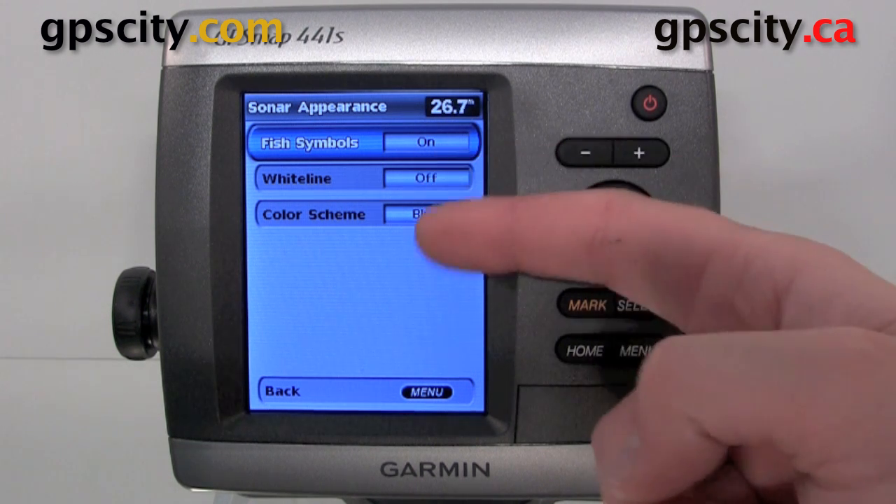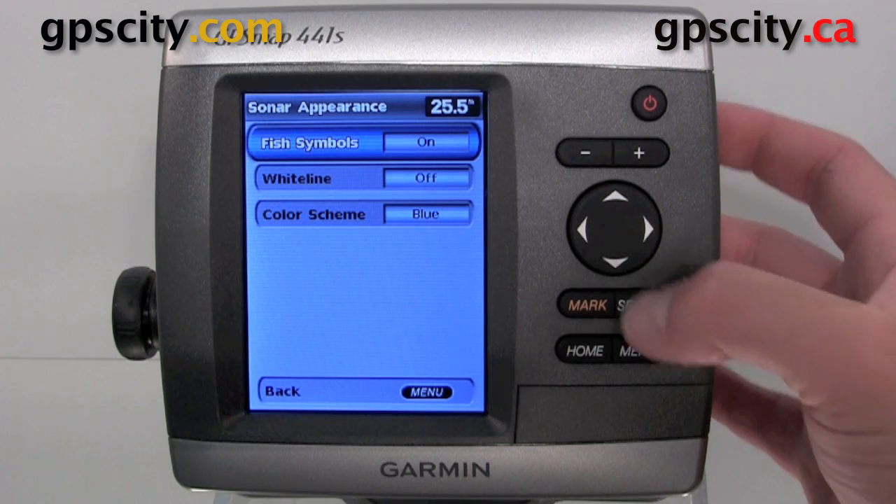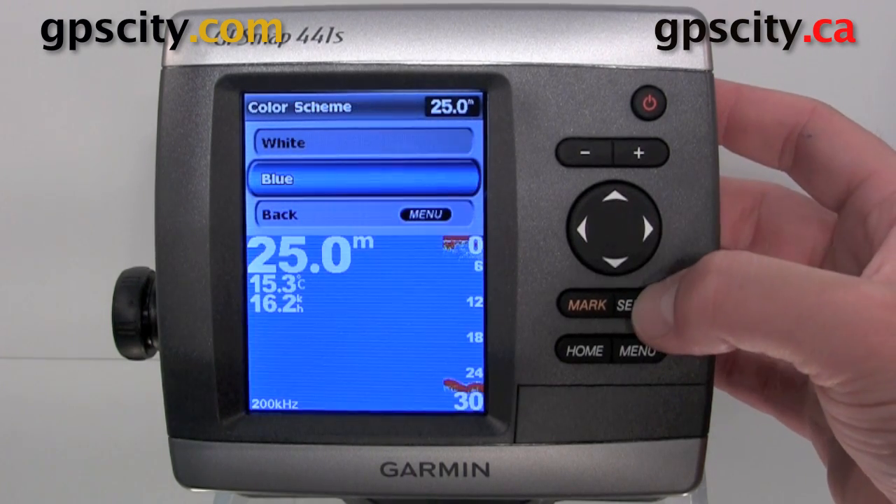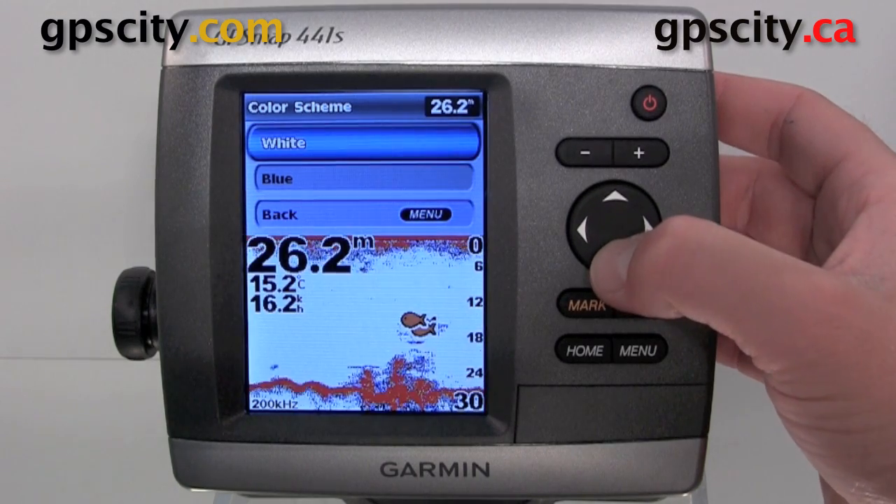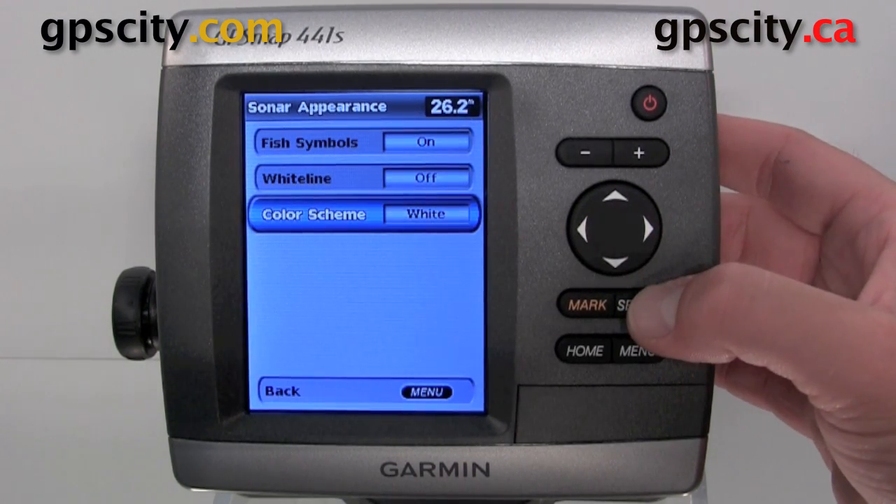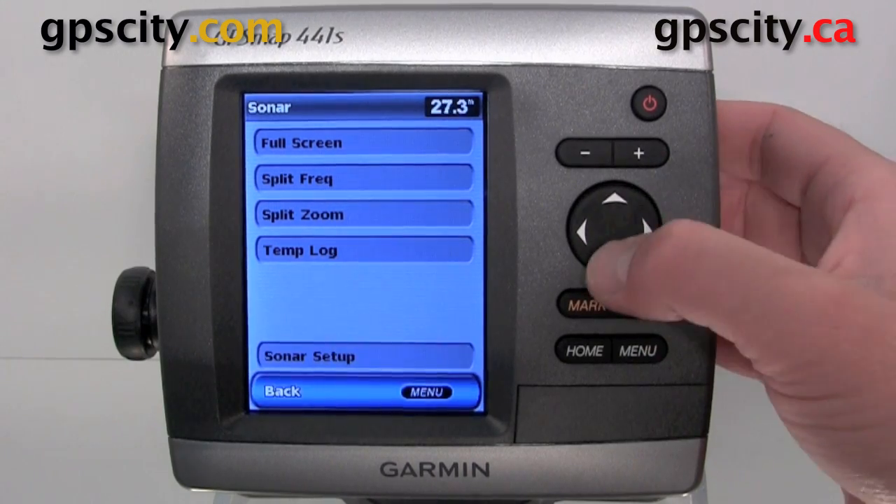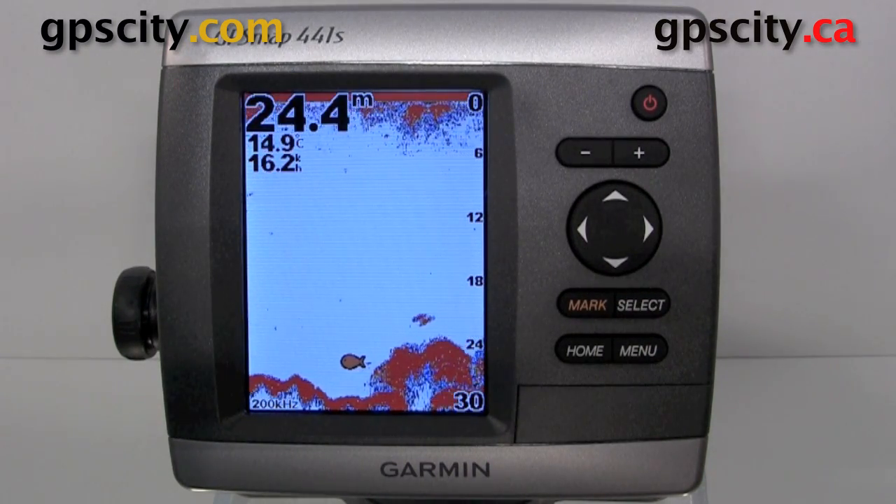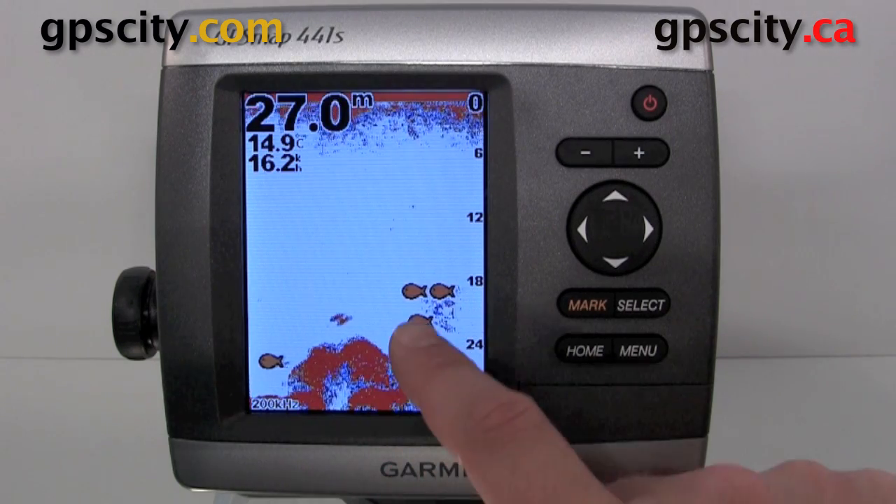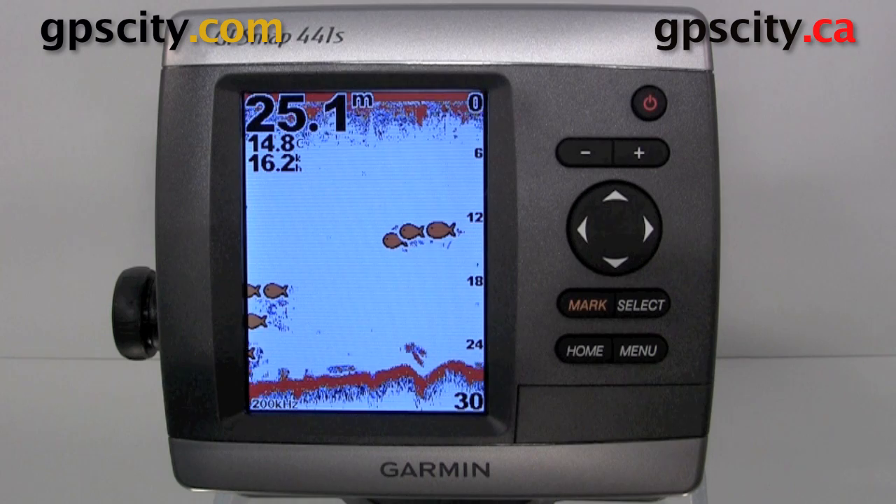And then we also have a couple other options there, white line and sonar or color scheme. I'm going to change the color scheme to white. Now let's go back to our sonar page and we'll do full screen, and then you'll see the different artifacts floating mid-water are going to be turned into fishes. This is the unit guesstimating if that's a fish or not.